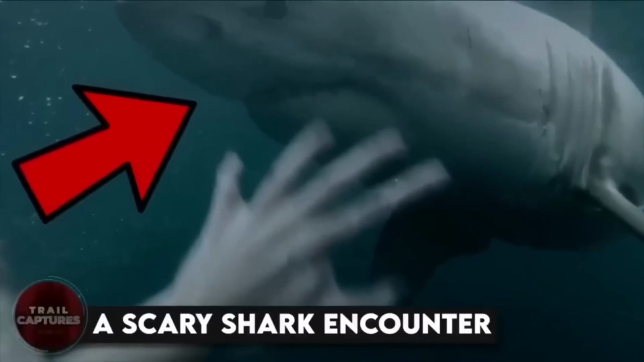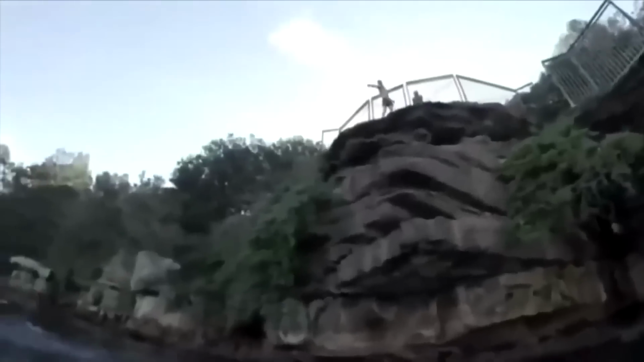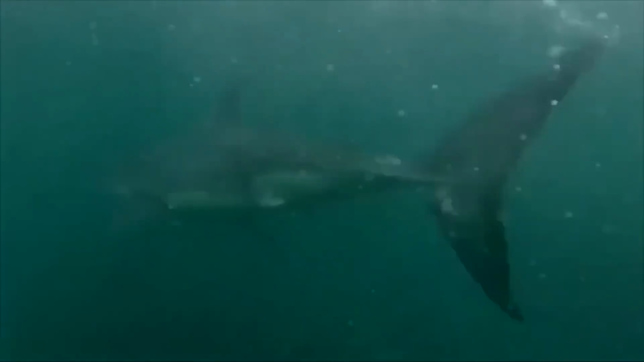A scary shark encounter. This might be the closest close call with a white shark you'll be seeing here. The man with his friends was out diving, but seconds after he dived into the water, his friends started shouting, "Shark! Shark!" to him. He went under the water to see what it was, and there the white shark was swimming right beneath him. He tried swimming away as fast as he could, while continuously looking for the shark, and there it came again. This time straight towards the man, but somehow he actually made the shark turn the other way. Good thing it happened and the man came out of the water safely.